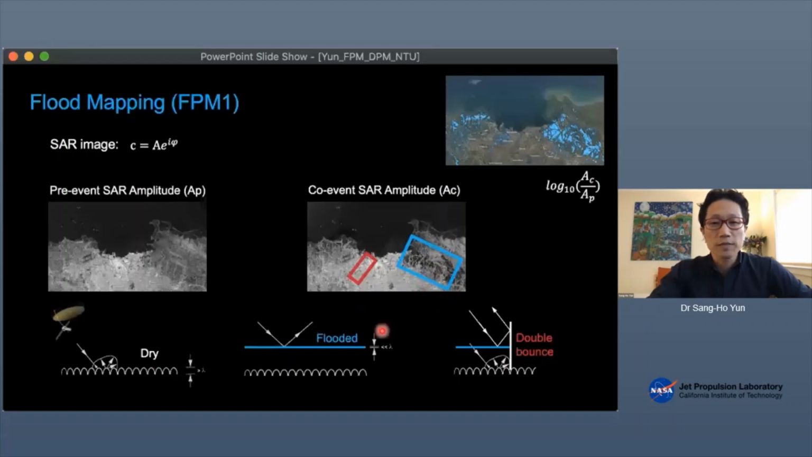However, there's another mechanism. If there are vertical structures like a building facade or vegetation sticking out of the water surface, then the radar signal gets bounced once and twice and goes right back to the satellite, called double bounce. And that causes the corresponding pixels to become brighter, like, for example, in this part. So we mark both pixels that became darker and brighter to produce this flood map. So that's when we compare before and after SAR scenes.